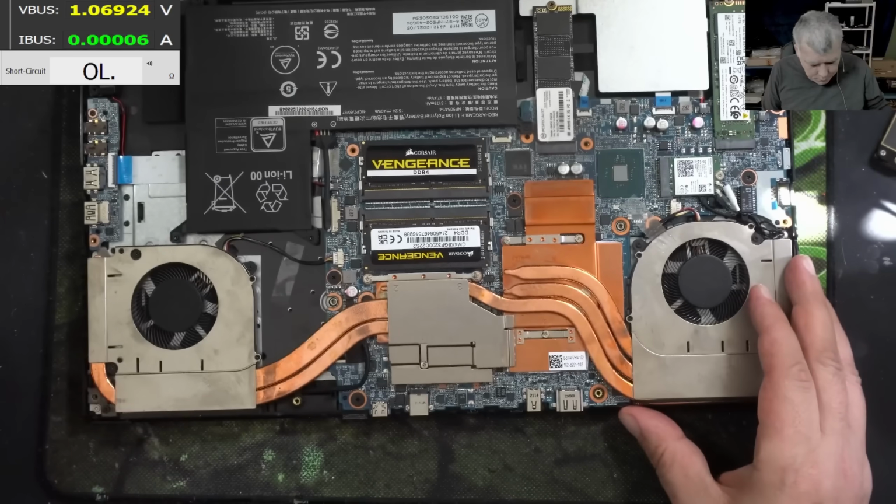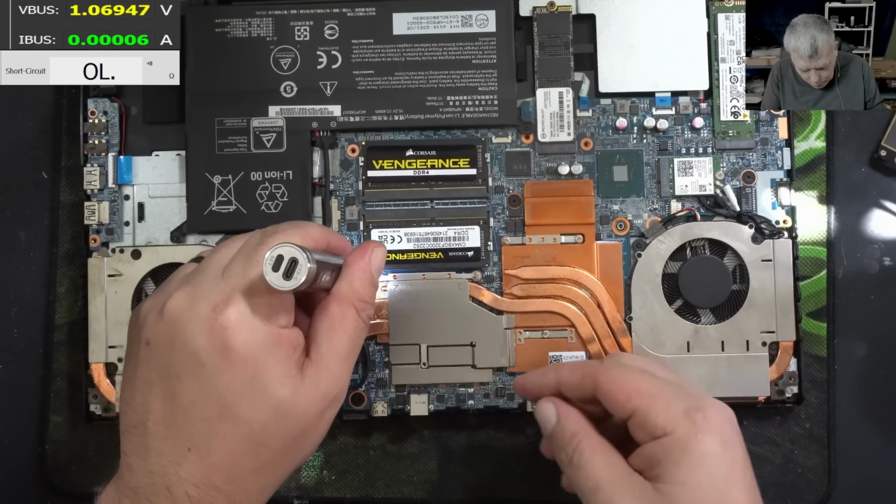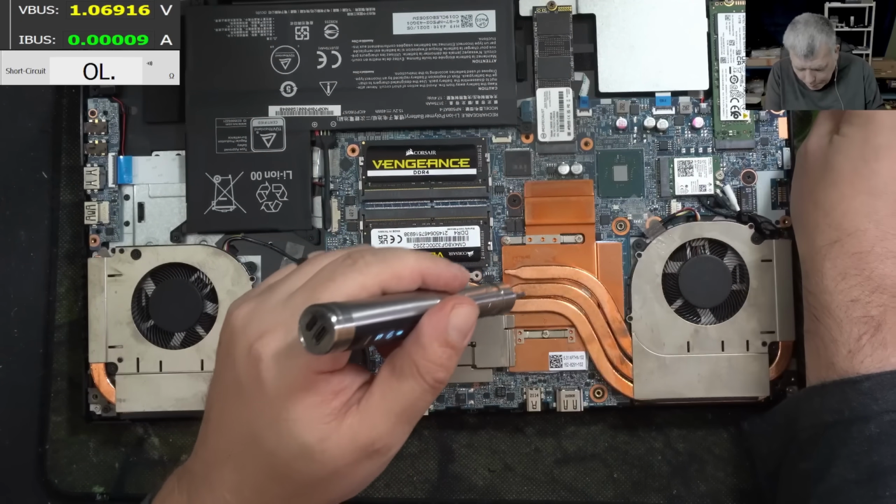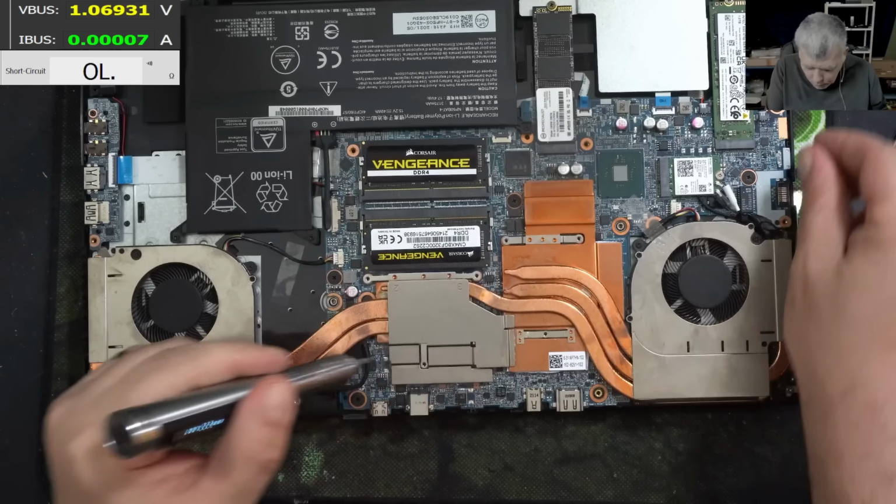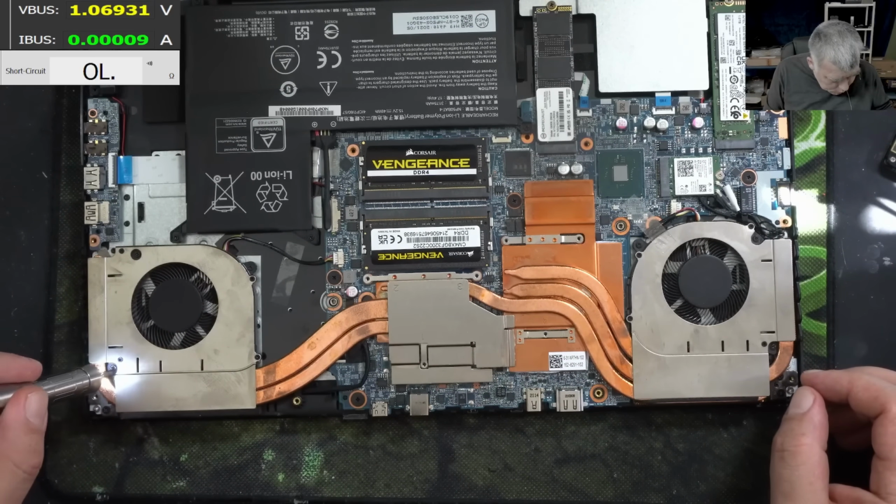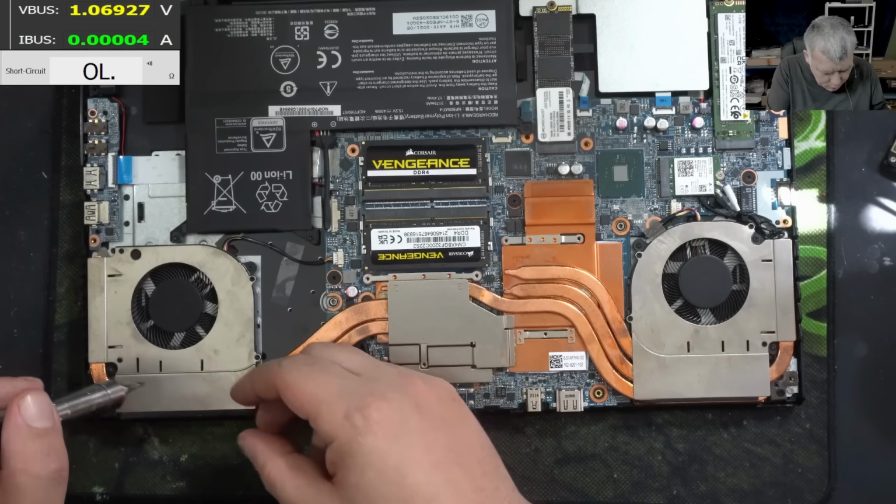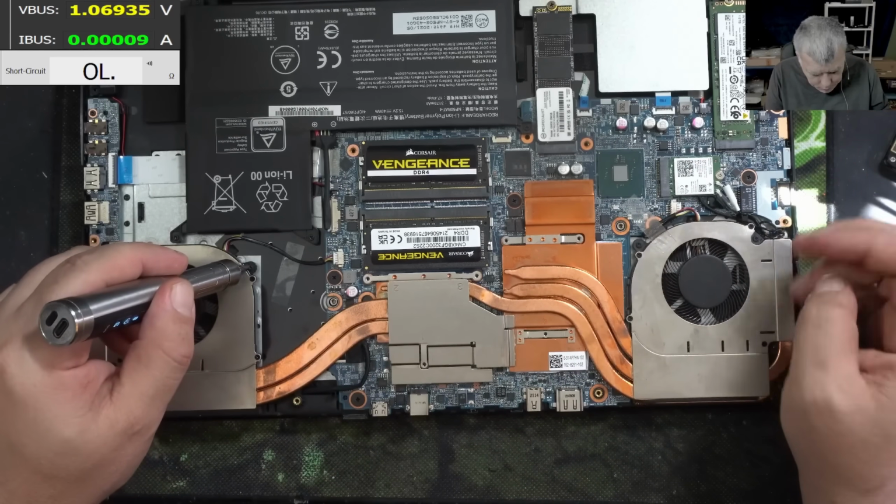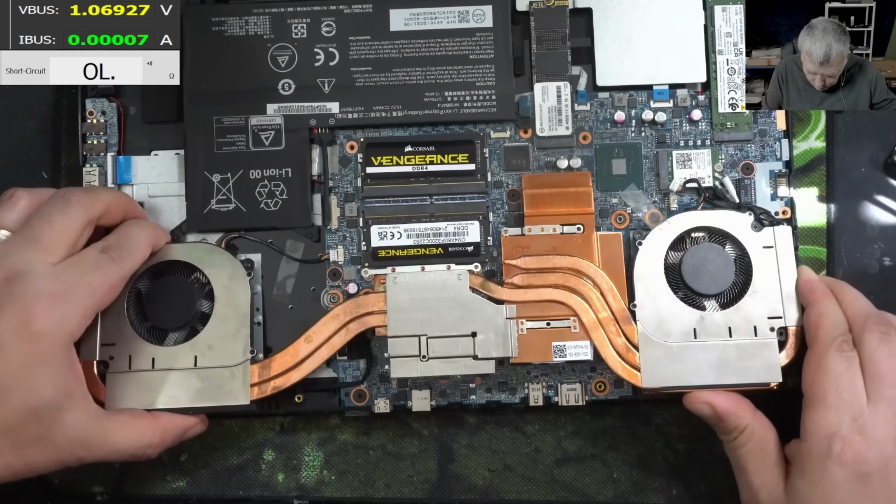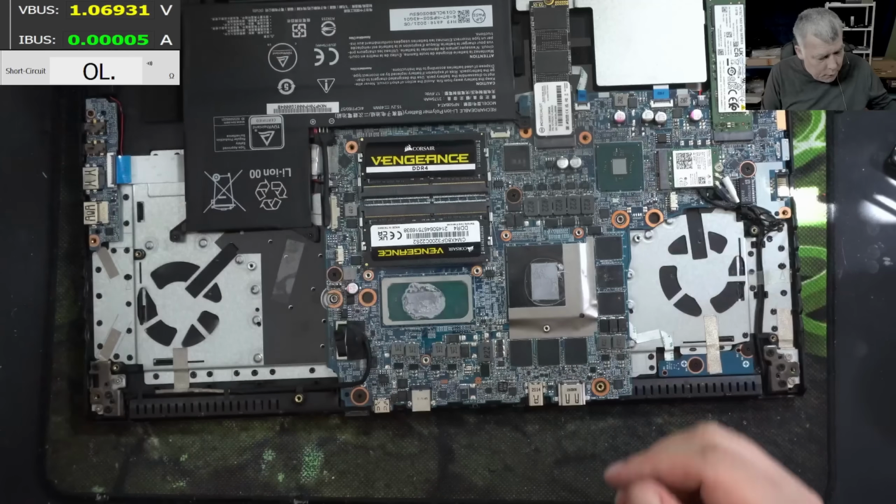Okay, it's not an easy one. Let's take out the heatsink quickly. Yeah, the short probably is under the heatsink. Can be a MOSFET, can be a capacitor. Yeah, forget about the battery. I know it's connected. I know that. The battery is connected, yeah, but actually the battery is disconnected because it's a short on the main power rail. And the heatsink, it's out. Yeah, okay.